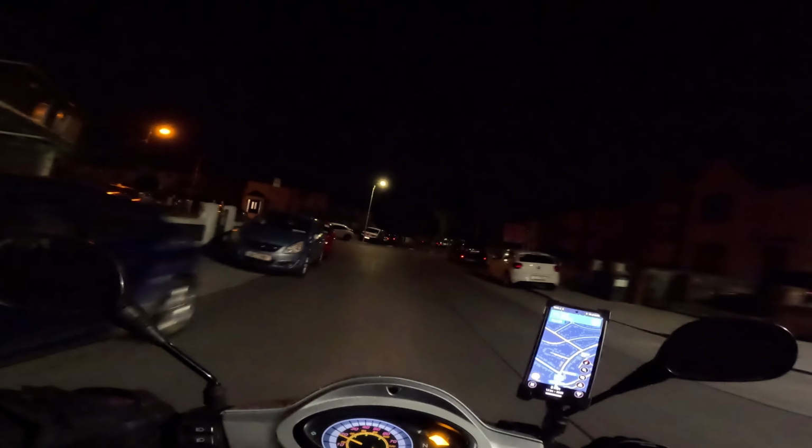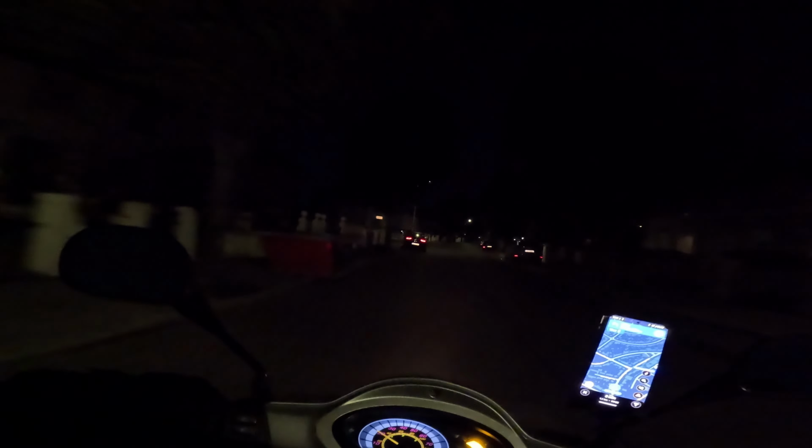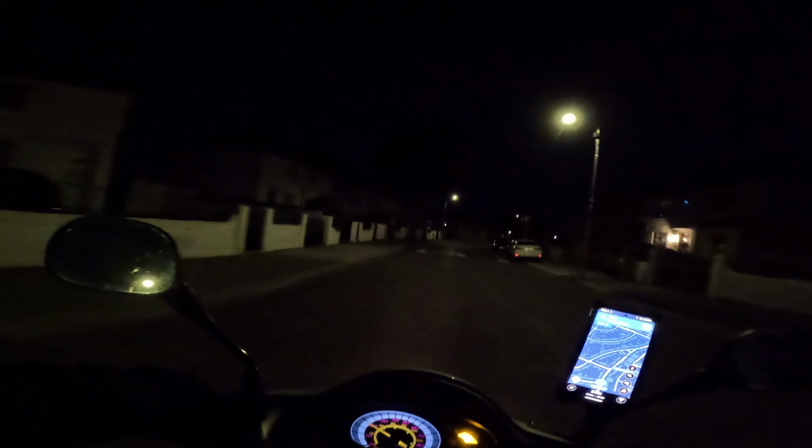Nice slow drive from here. This is a 30 zone, which is full of speed bumps as well, and as I said again, foxes. The foxes love crossing the road at this hour, particularly in this area. So you got to be mindful of them.